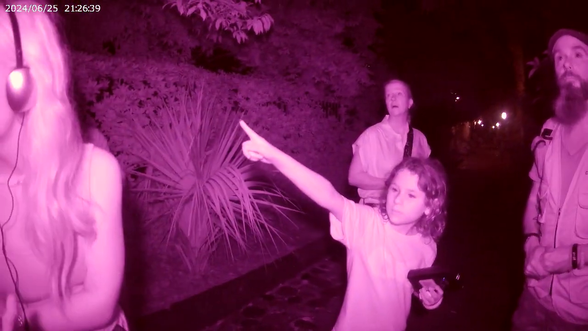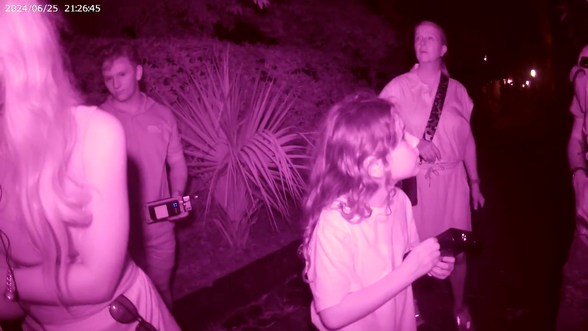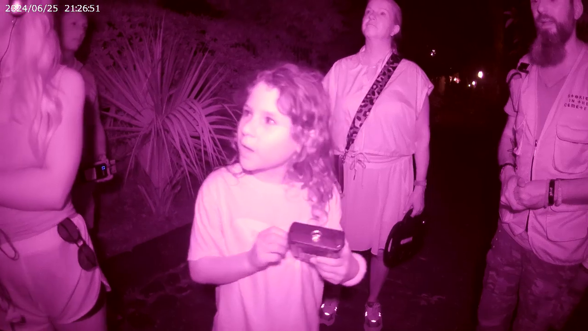What are those black things? On the tree, like vines, you mean? On the wall. That's probably where some signs were drilled in up there and some plants grew out of the holes of where it once was. That makes sense. Let's get out of this very warm alley.